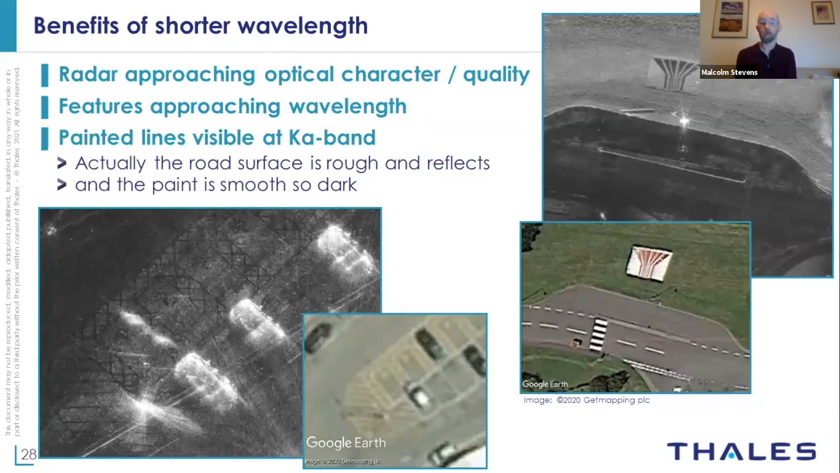But the other difference with Bright Spark compared with most of the conventional radar products was that it moved up in frequency. And by moving up in frequency, we were not just getting this finer resolution, we're also able to start seeing surfaces as being rougher, such as tarmac and concrete.